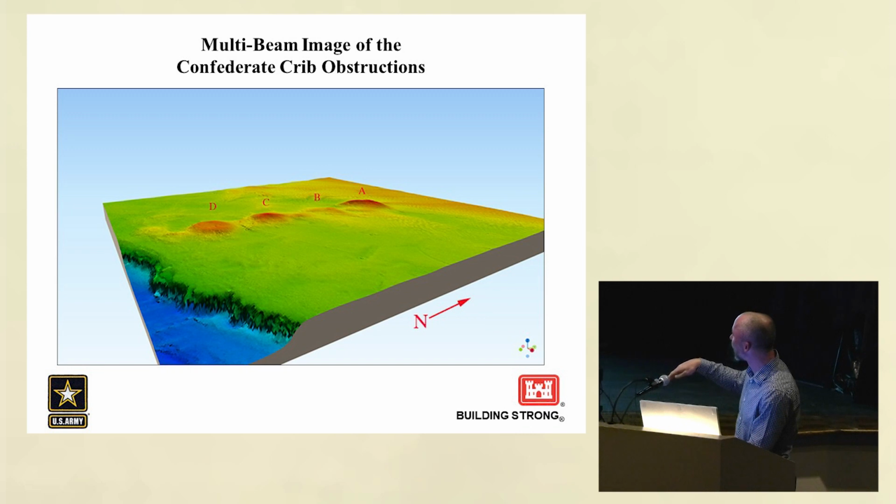And with the color scheme, the blue is the deepest sounding, so we've got the channel towards the bottom. And you can see it's kind of sheer. This has been exaggerated a little bit, but it's pretty close to accurate. I think it's only 2 times the exaggeration. And then as you get higher, you get into the red, so you can kind of clearly see the peaks on each of the obstructions.